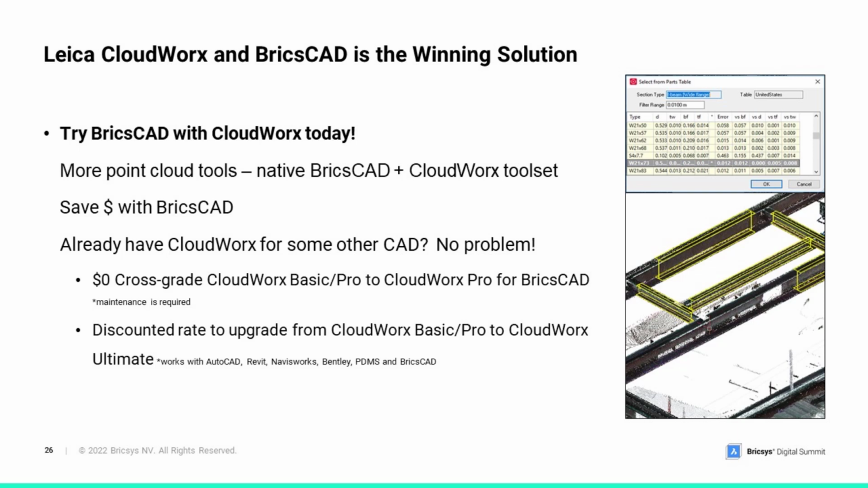All right, so I hope you saw that we provide a lot of tools that you can accomplish a number of tasks with, whatever sort of methodology works best for you. The nice thing about BricsCAD and CloudWorx is they don't force you into any specific workflow. You can use the tool that best suits your needs for the given job. That could vary by person, that could vary by project, but we give you a lot of flexibility. And so, BricsCAD's great on its own, but we think that with CloudWorx, it makes it even better.